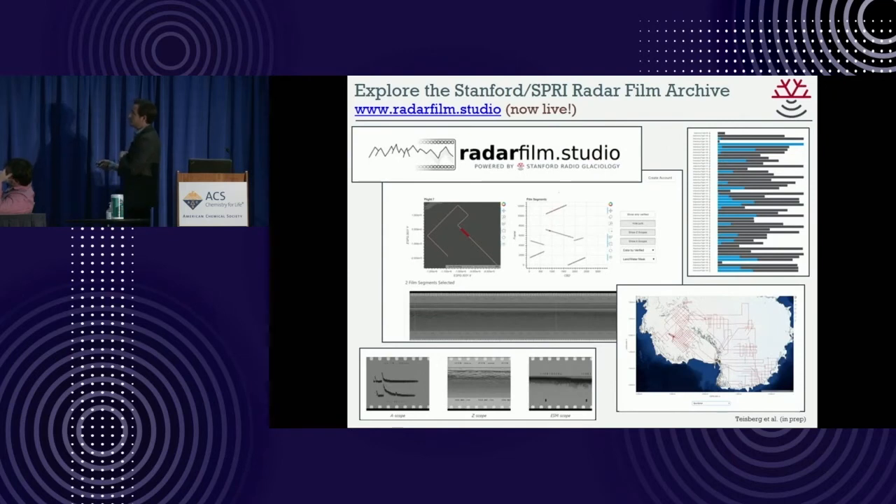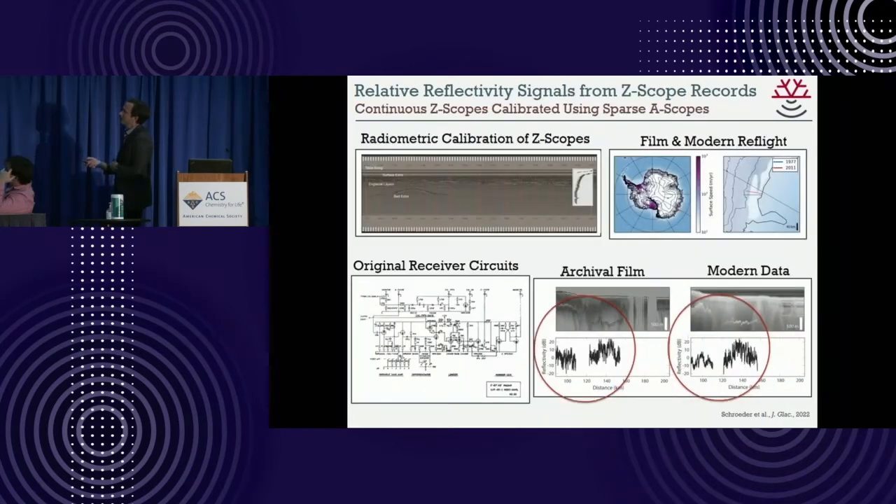My students also are super into citizen science and open data. So if you're so inclined, you can go to radarfilm.studio and play with these 2 million images and all of the blue stuff we've positioned and the gray stuff we haven't. If you want to spend your evenings and weekends hanging out with friends, helping us position this data, you are most welcome.